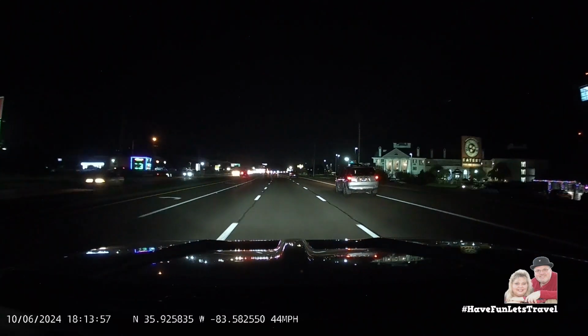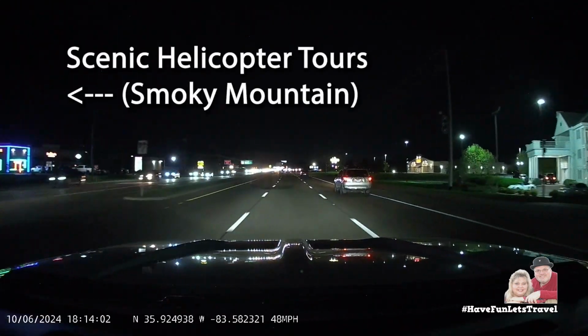On the left, you'll find the scenic helicopter tours of the Smoky Mountains.